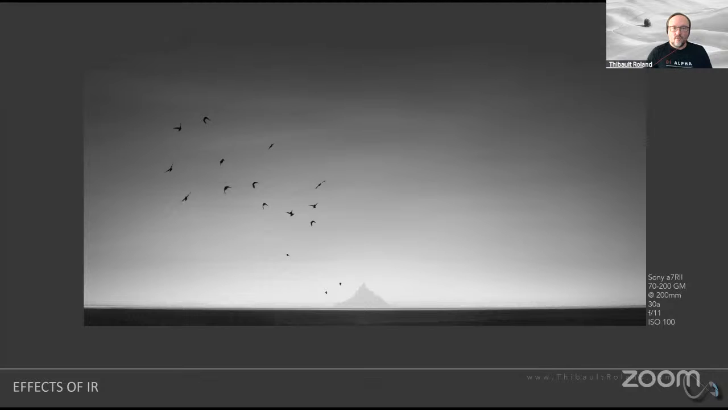This is a picture that I shot a few years back in France. I don't know if you guys are familiar with this location. It's called the Mont Saint-Michel, St. Michael's Mount, in the north of France. This particular day was super crazy hazy, very little details whatsoever in the sky. So what I did in this particular case, I also used my infrared camera because I knew it would bring out so much more contrast in this particular image. I just wanted the silhouette of that monument, of that island in the background. And that brought out just enough contrast in this picture to make that happen.